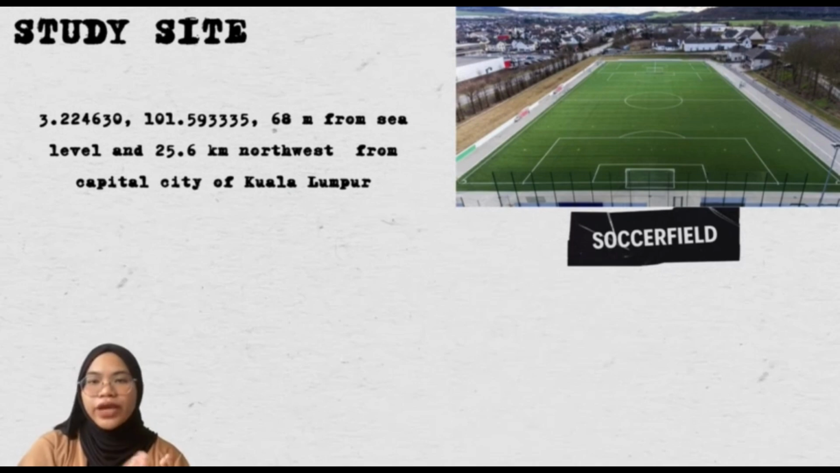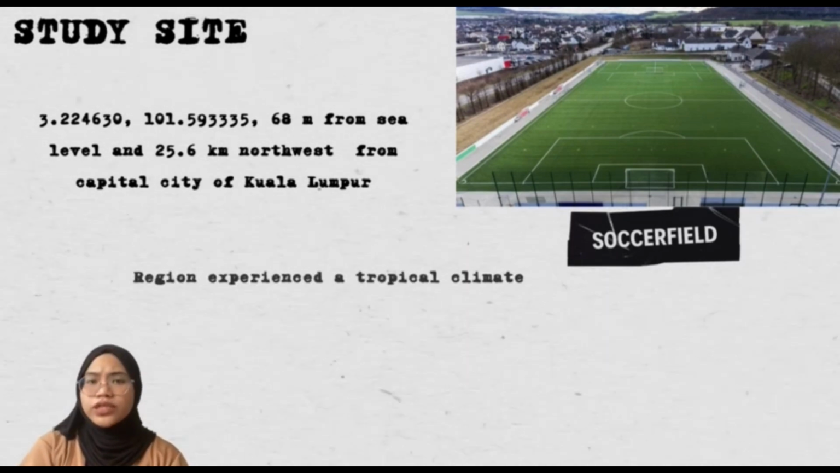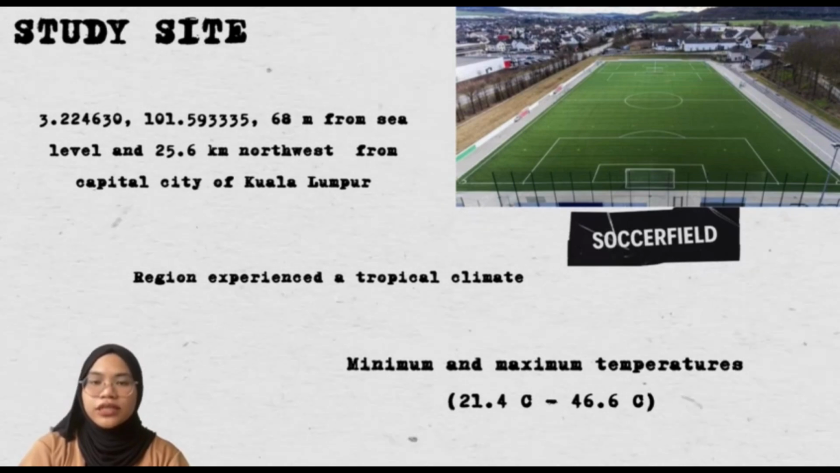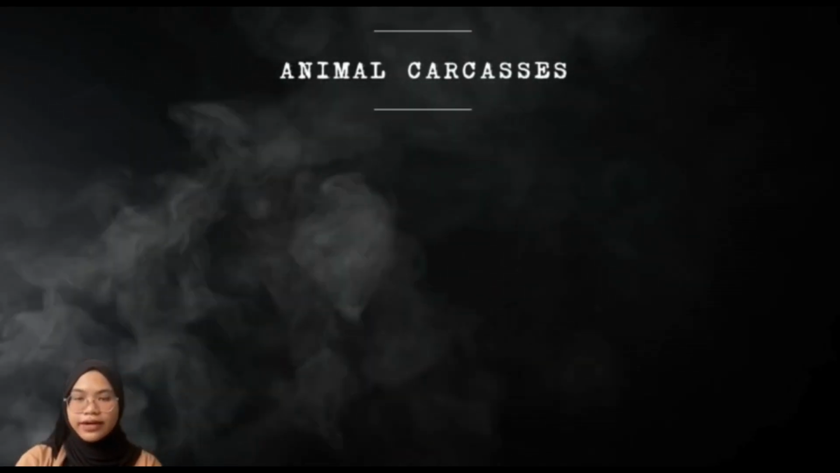The soil belongs to the red yellow podzolic type, known as forest soil, with carpet grass. This region experiences a tropical climate, which recorded a monthly rainfall. Minimum and maximum daily temperature is between 21.4 degrees Celsius and 46.6 degrees Celsius. Now let's move on to the animal carcasses.